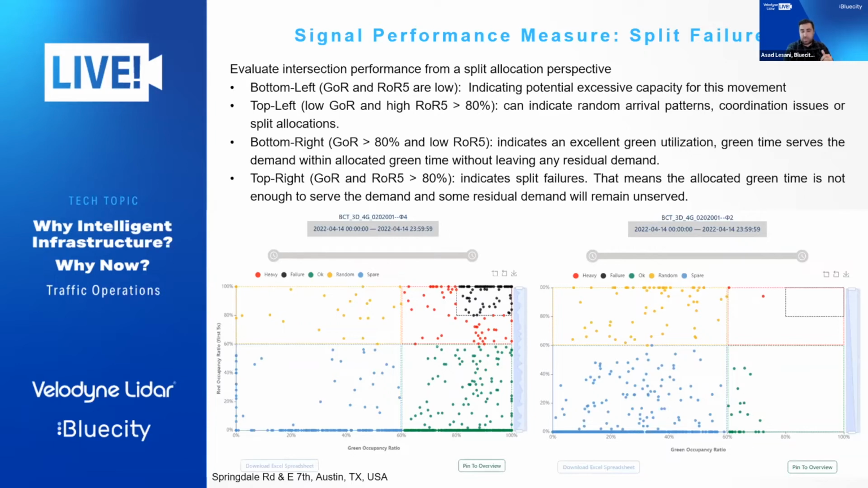The bottom left part of this chart indicates potential excessive capacity for that movement.